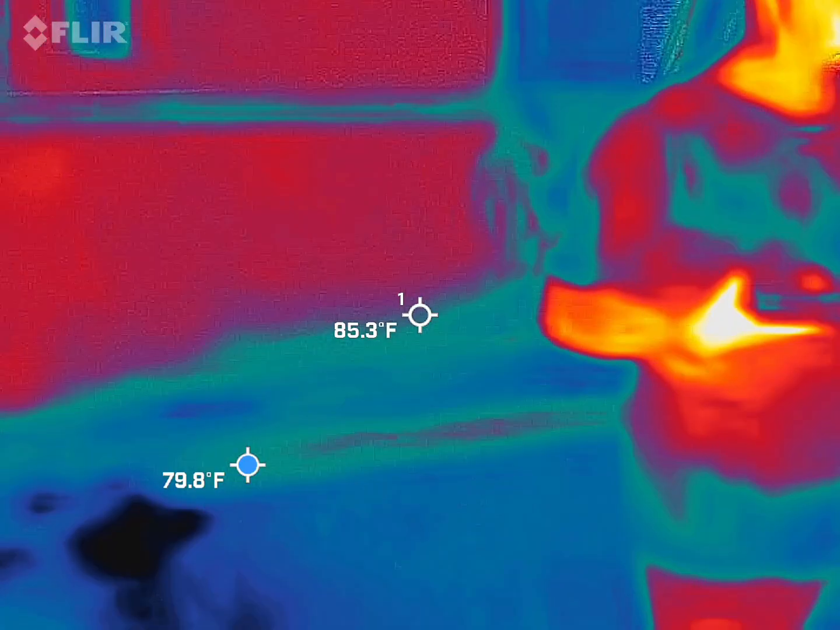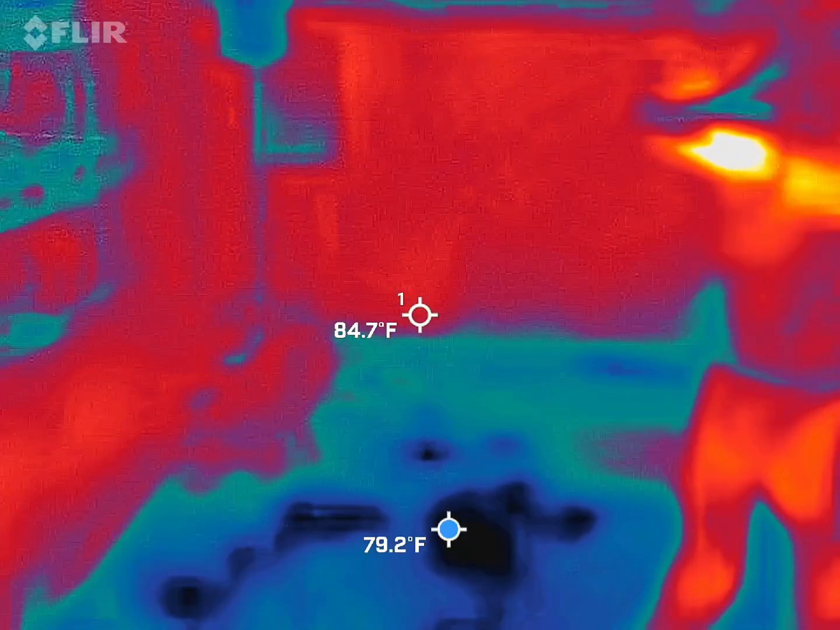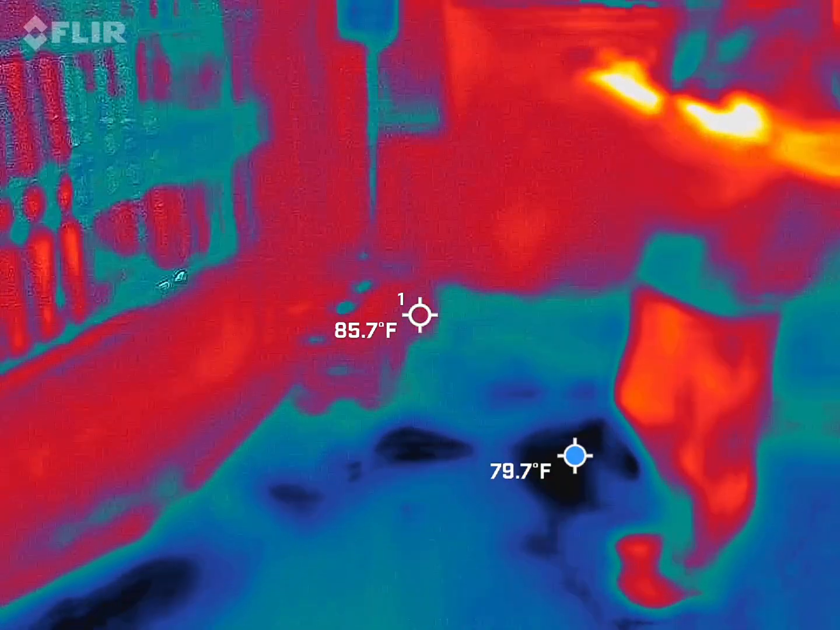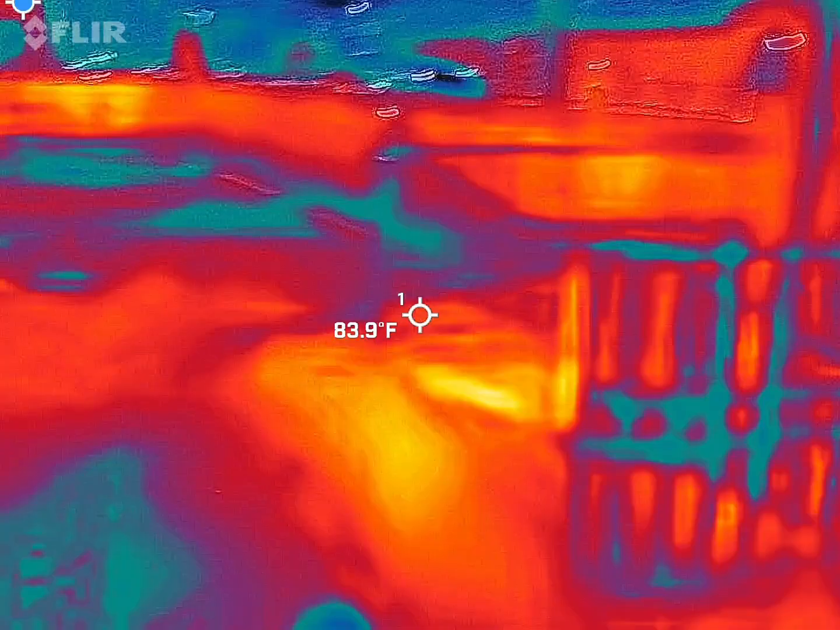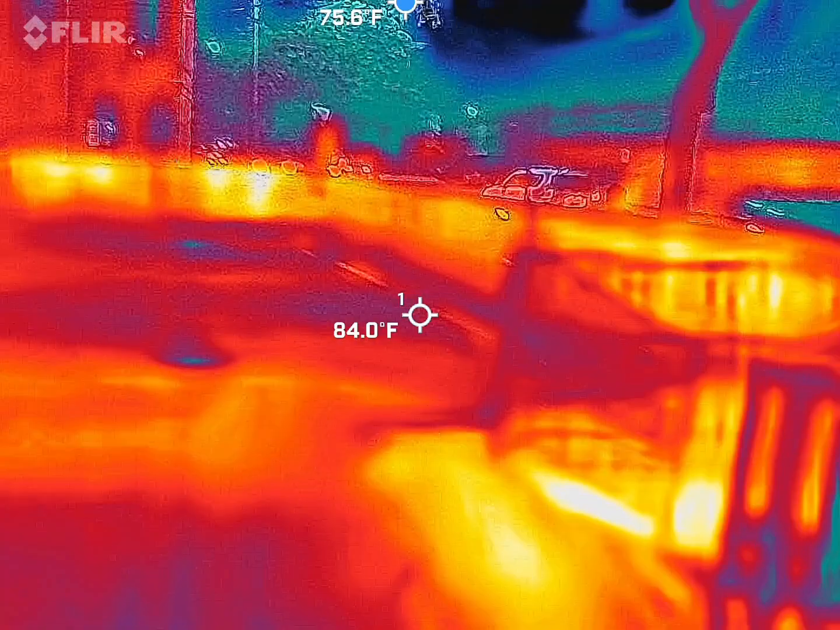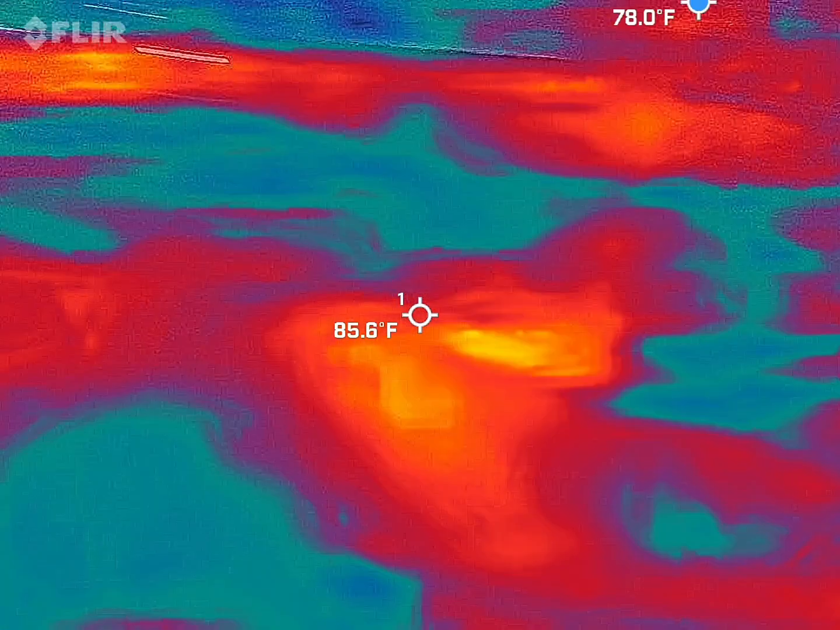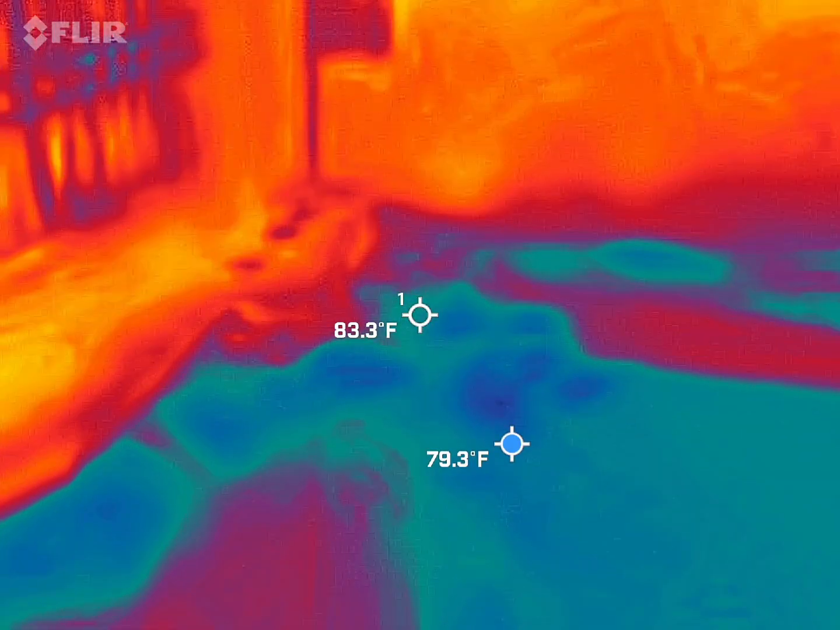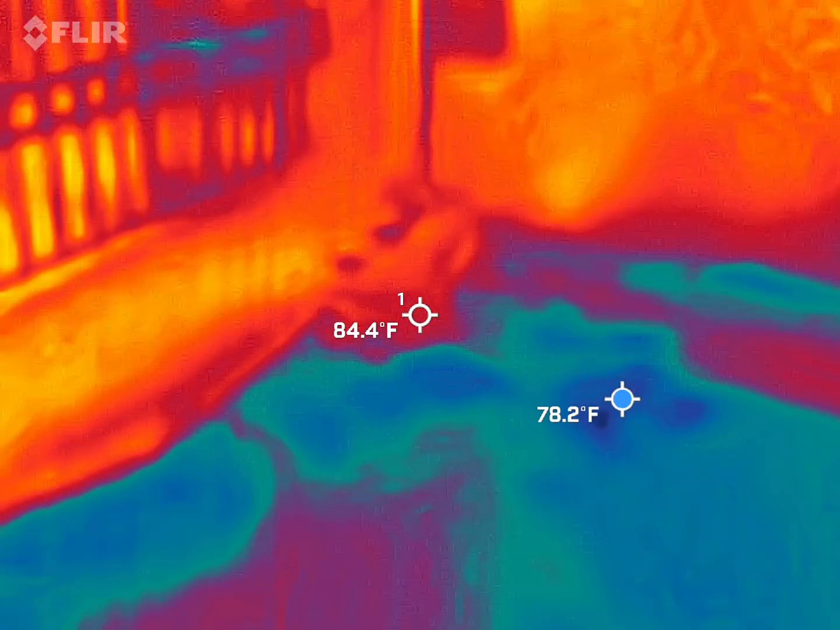It's a really cold spot right here. Something's right here. Like right there. Here in this corner. What do you see over here? It's just, there was like a black spot that was right there.